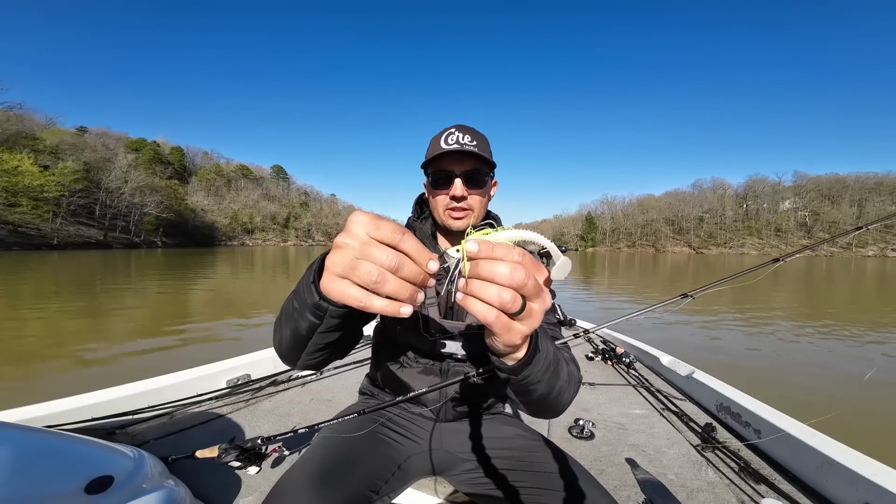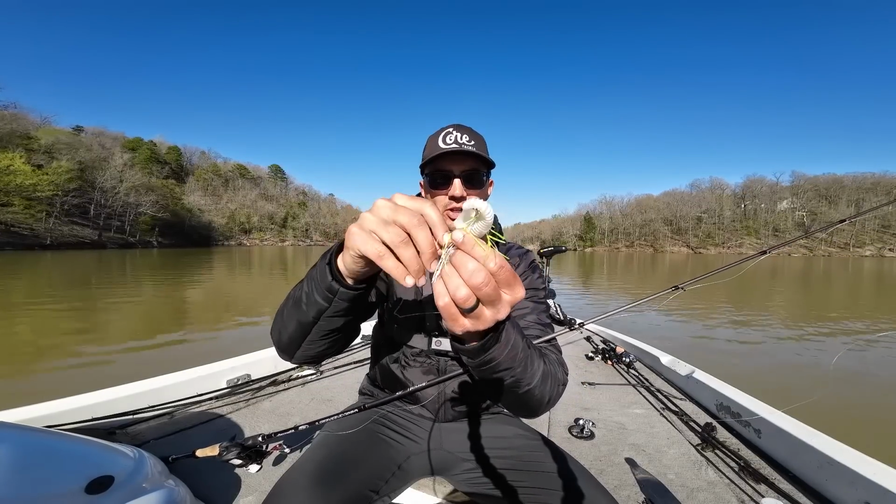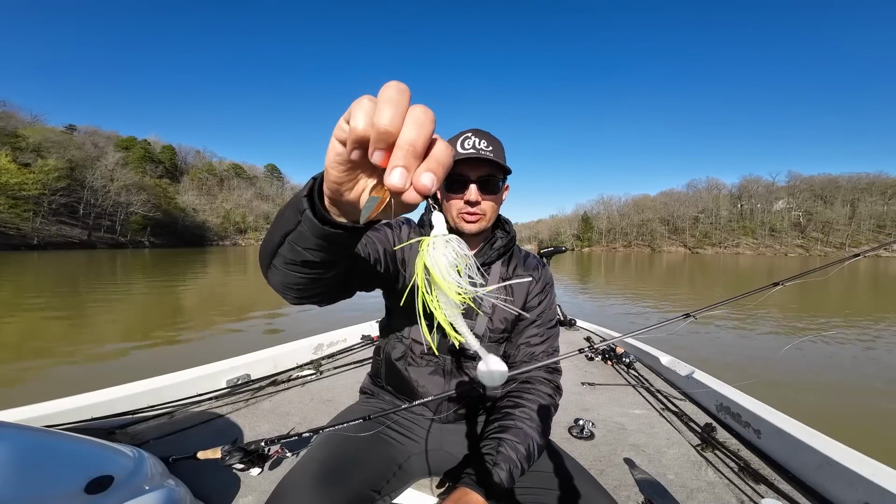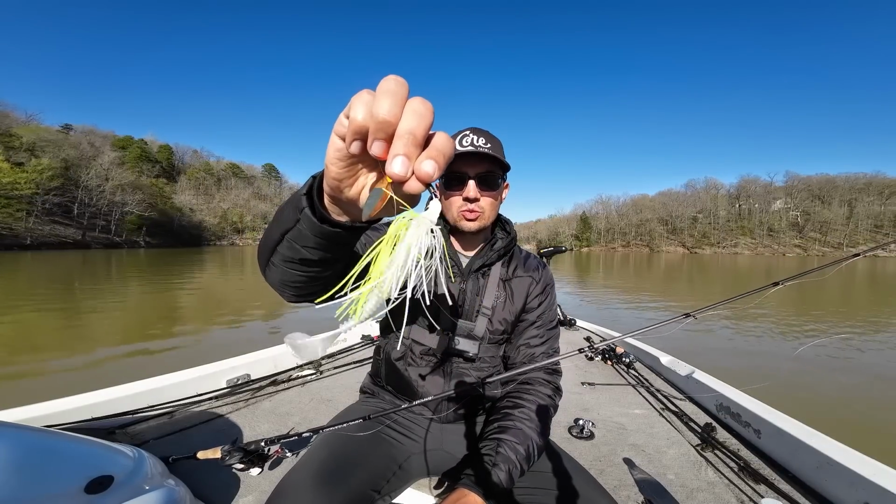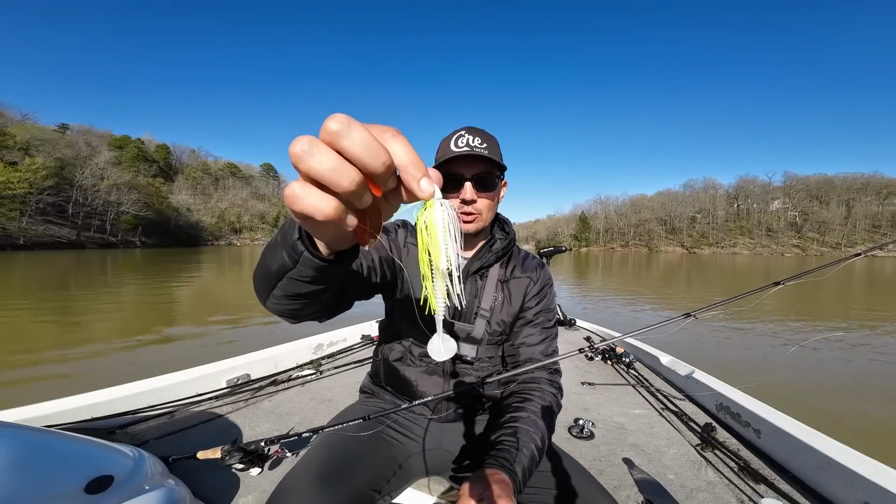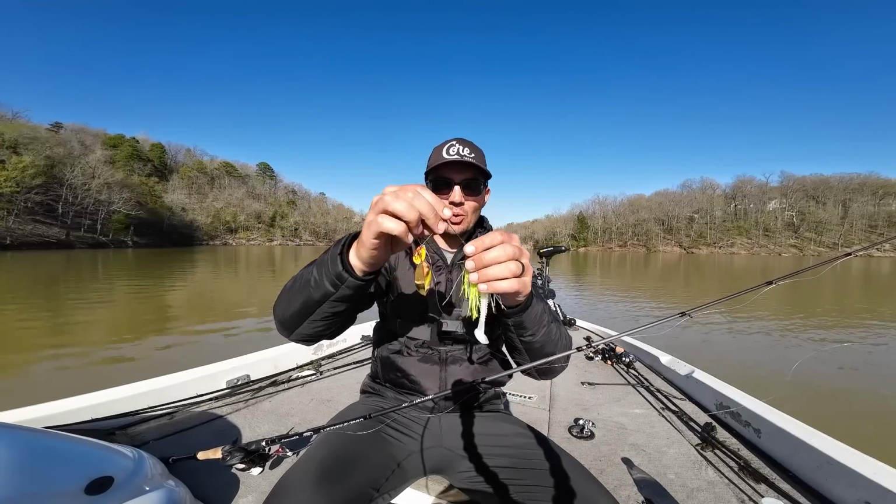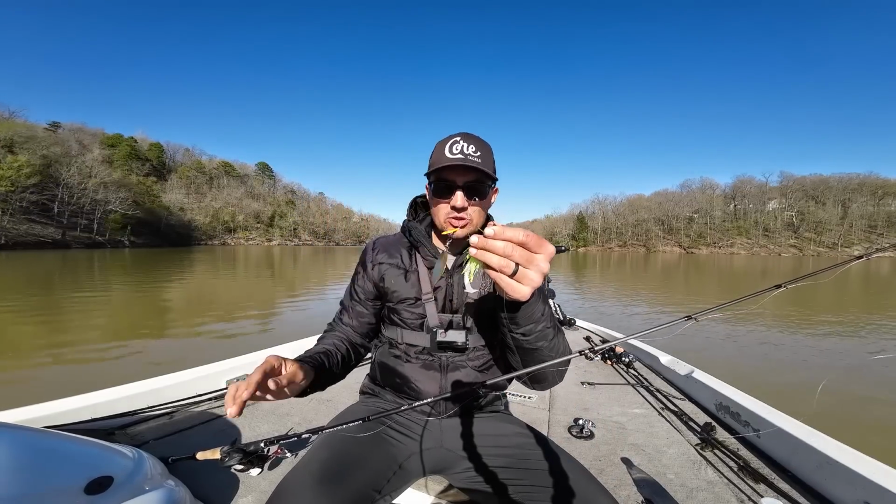It also gives the spinnerbait more vibration in the body because the attachment point is free swinging, and so with a paddle tail, which is what I recommend on this, it has a crazy action to it, more than a regular spinnerbait. So pretty sweet little deal there.